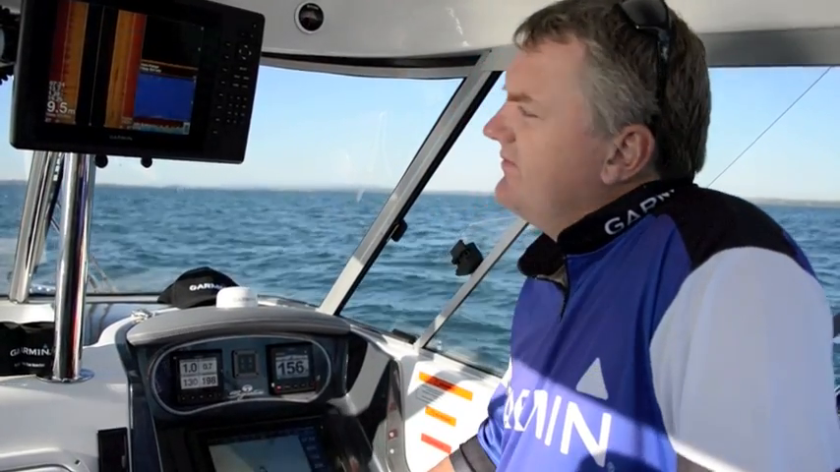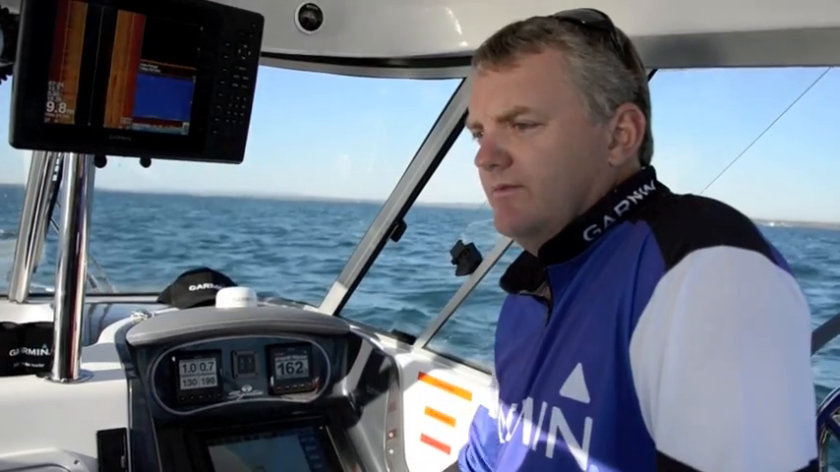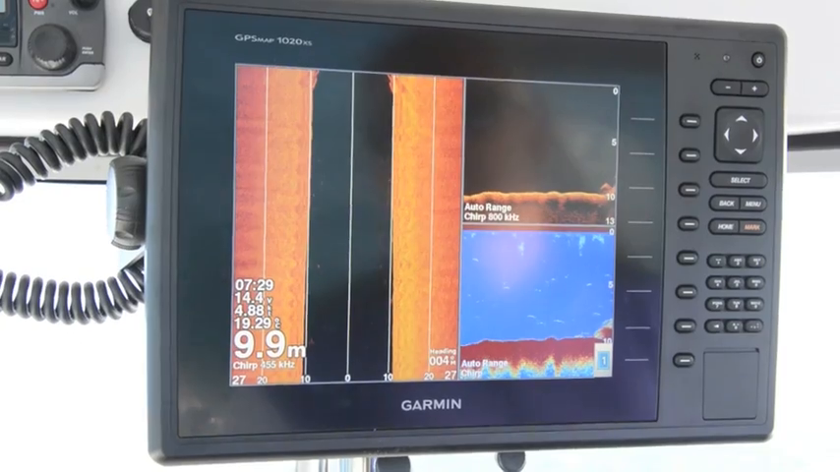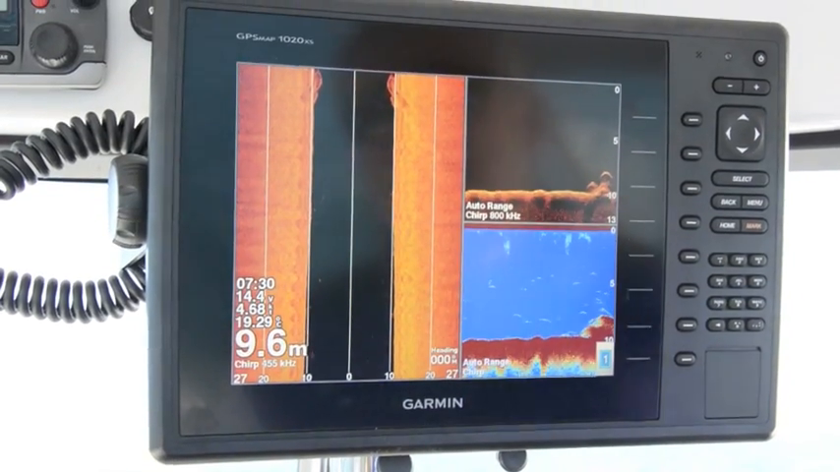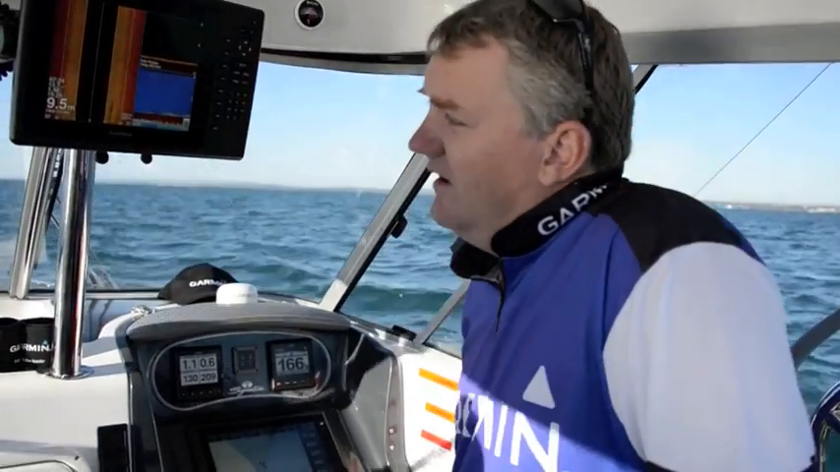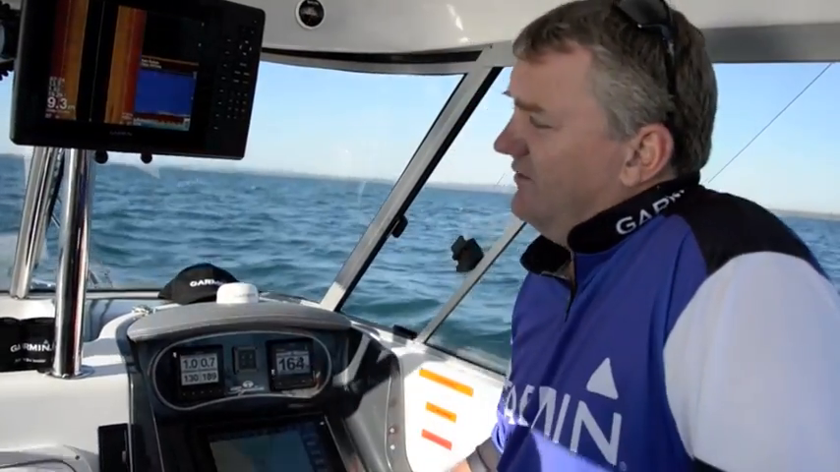This Garmin unit, it looks like it's a mapping unit which can run both nautical and topographic maps, but you can also plug a side image unit into it. It's ready for CHIRP straight away. It's pretty much the total solution straight out of the box, isn't it? Yeah, it is. And the good part about this, the customer comes in and buys it.